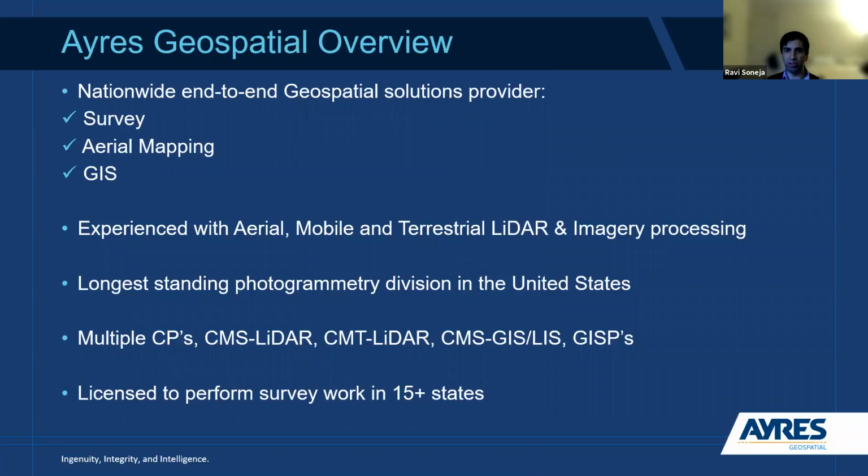So Ayres Geospatial, just to provide a brief overview on that, we are a nationwide end-to-end geospatial solutions provider. Primarily for us, that encompasses survey, aerial mapping, and GIS. Fairly experienced here with aerial, mobile, terrestrial LiDAR, and imagery processing for a really wide variety of clients, project types, and deliverables. We are actually one of the longest standing photogrammetry divisions in the US that still practices true photogrammetry to this day.